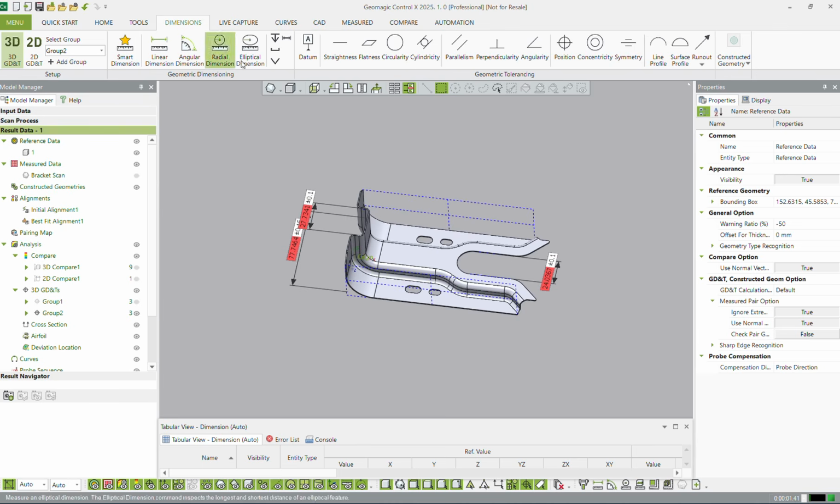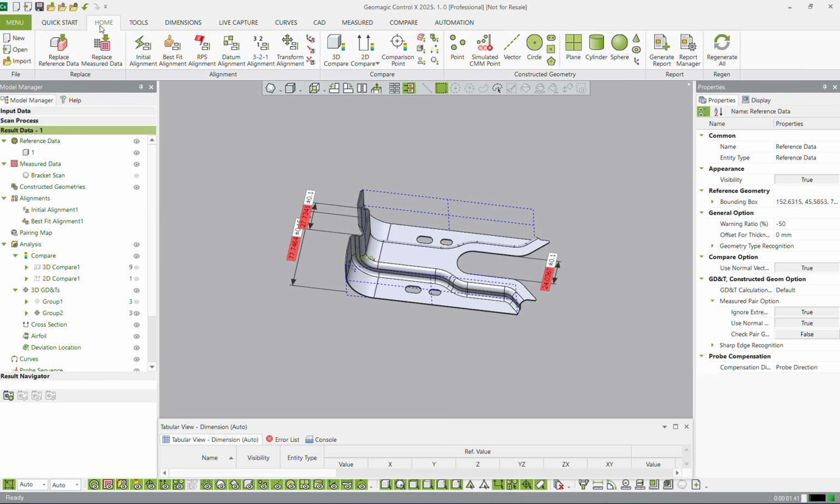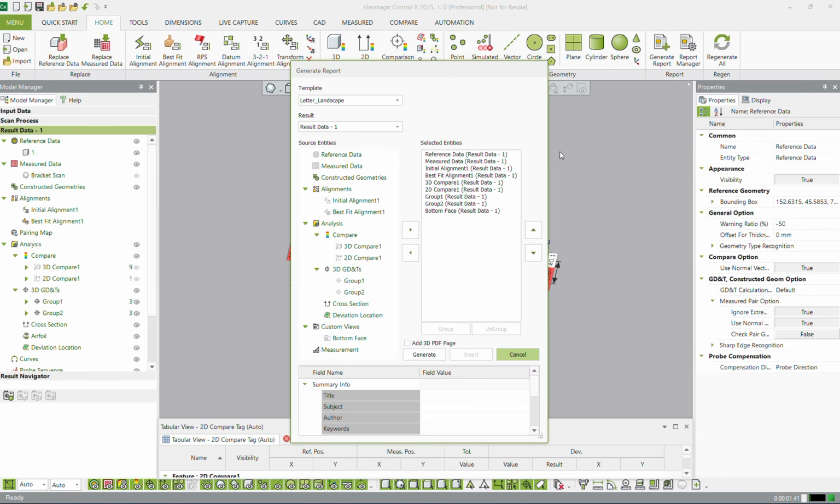You can keep adding these smart dimensions. You can add GD&T and all of that, and we'll cover that in a different application. I'm just kind of taking you through a very basic workflow. We can come to our Home tab and hit Generate Report. Now we get our report generation template. This is where we can add a title.